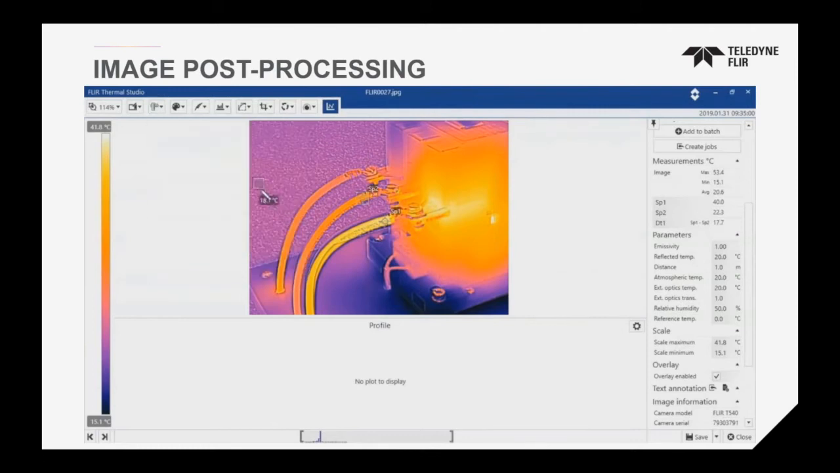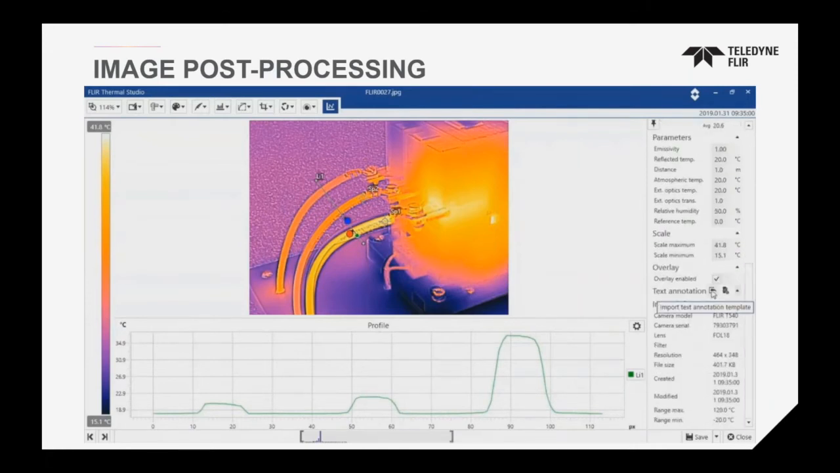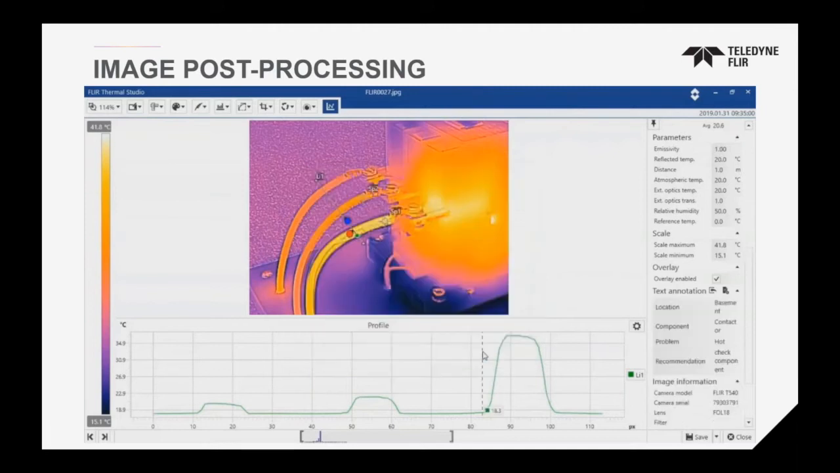Sorry about that before. You could add line tools. Again, these are tools not available necessarily on all the cameras. And you can add text comments. If your camera is not able to add comments, you're able to do so within the software to really note what the product may be. And also do graphing and so on.